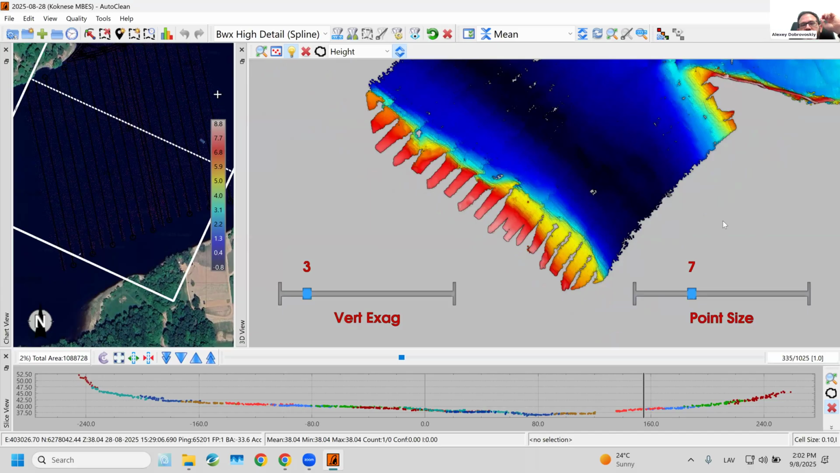I cannot promise that we will implement that this year, so the current recommendation is to split the survey area into zones with more or less similar estimated depth, at least without dramatic changes like here, 37 and just a couple of meters here.